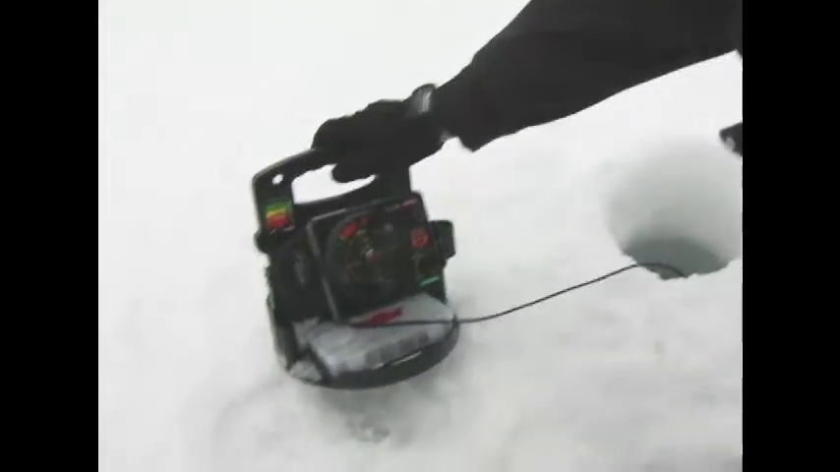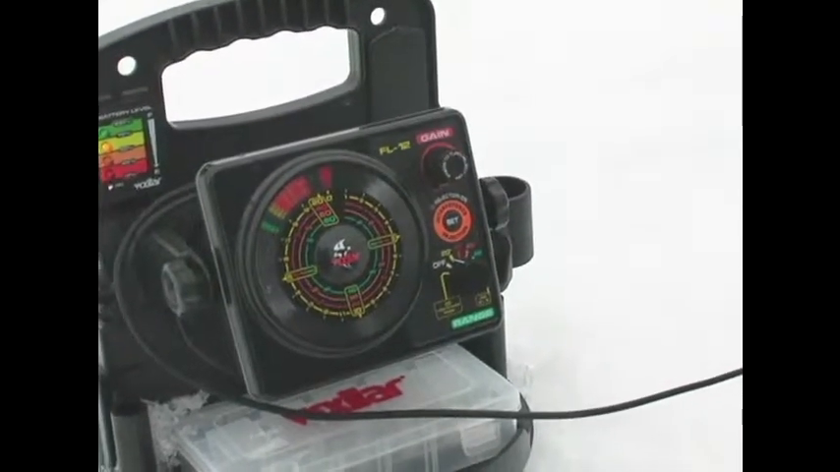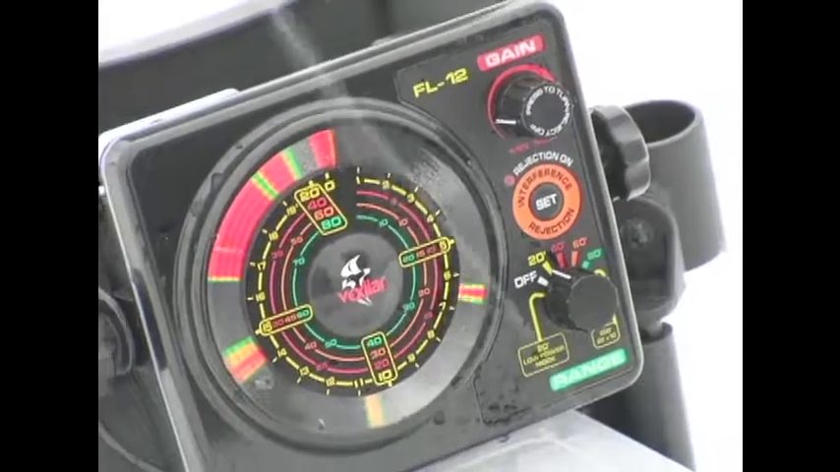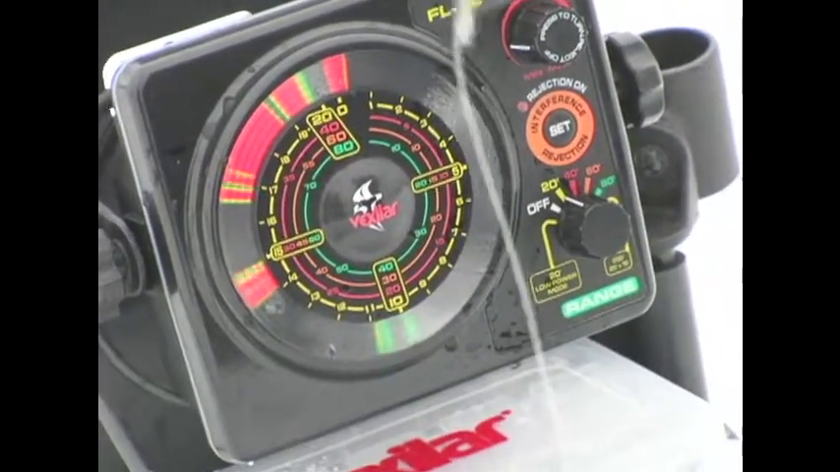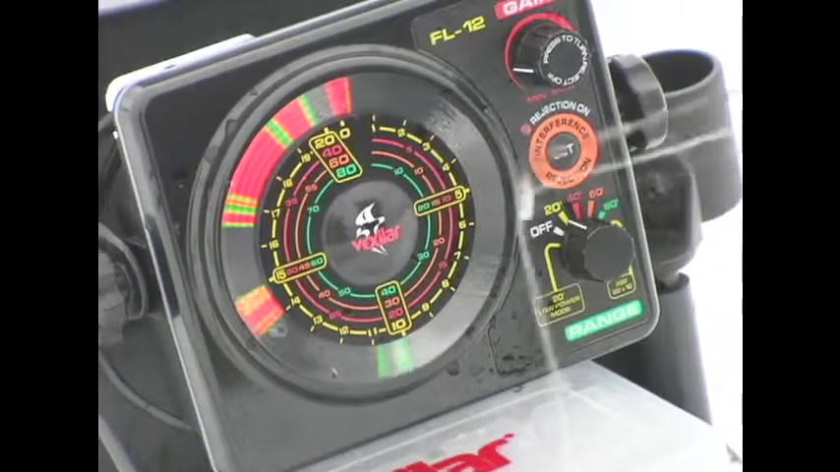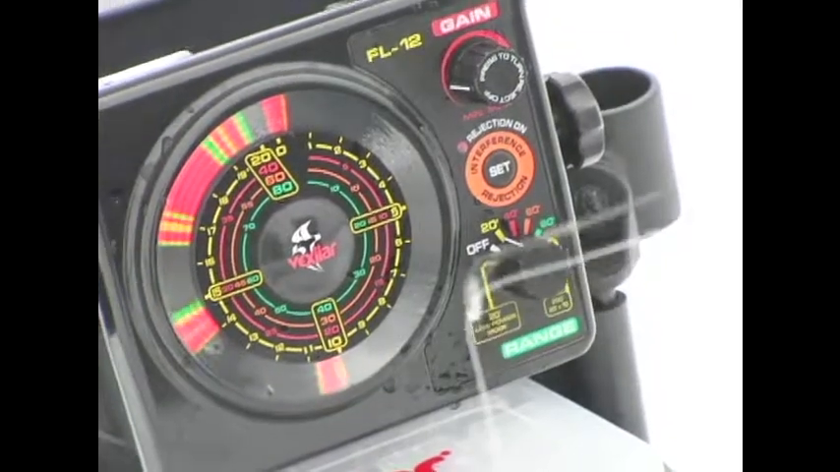Now, it looks like I've got some targets here down near the bottom. This might be a fish sitting right off of the bottom. We'll drop down and see if maybe we can get it to bite, or if there's any other fish in the area that might come in. I see my bait going down here. I'm going to stop it right above that target, right there. I've got it as a solid green line. See if we can get that fish to move towards my bait. Here it comes. It's a solid red line. That's a good fish. See if we can get it to bite.